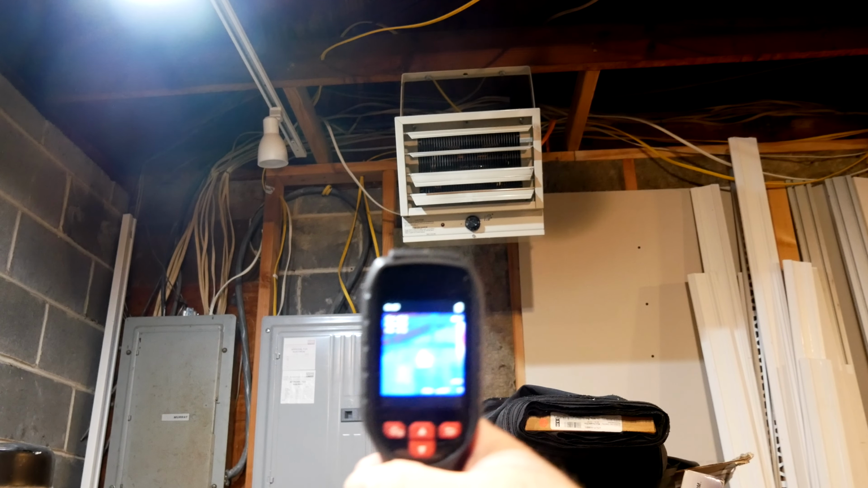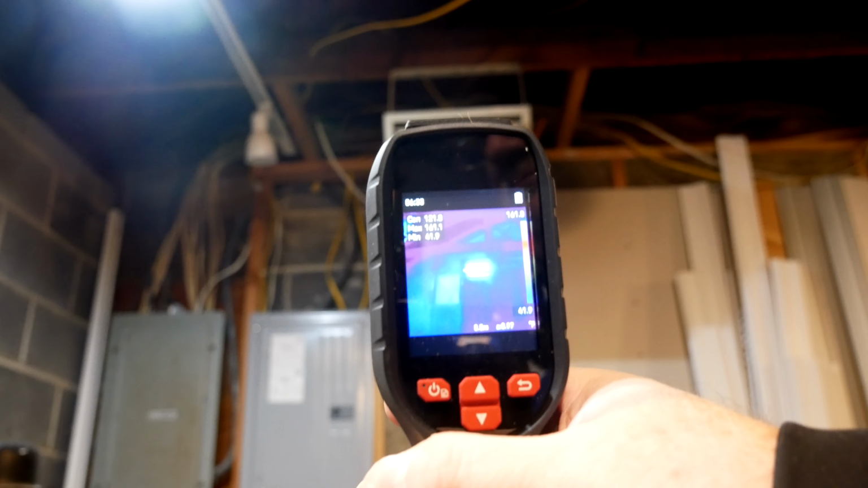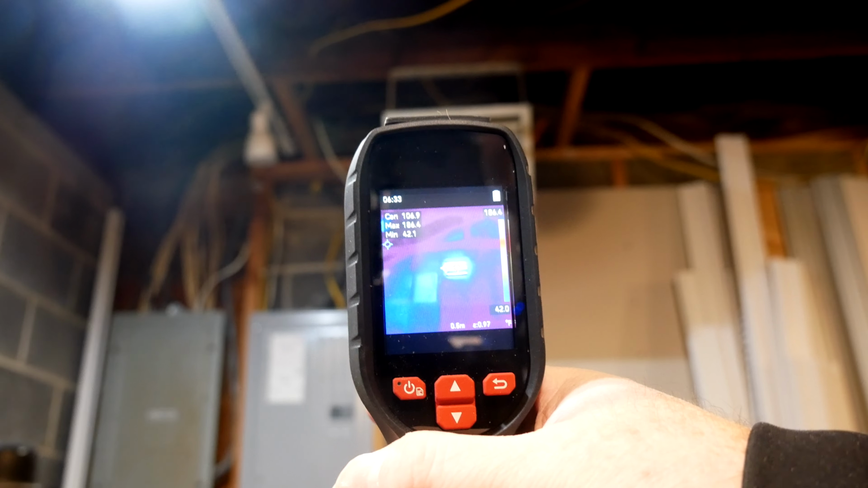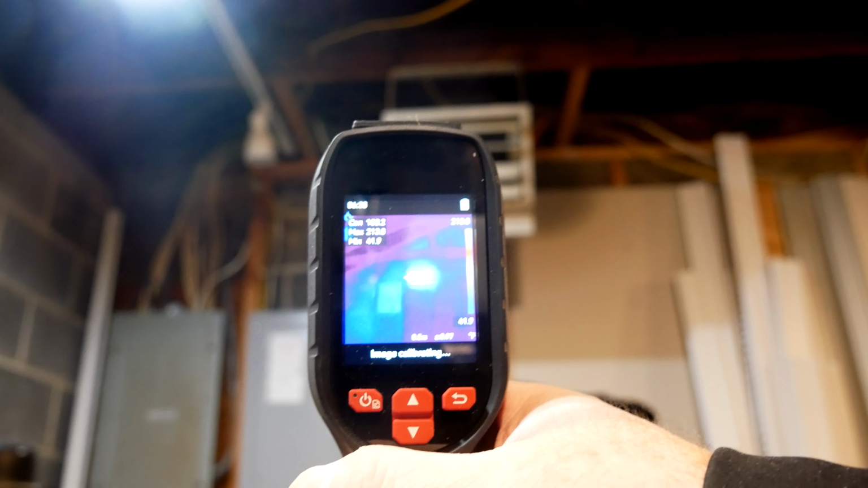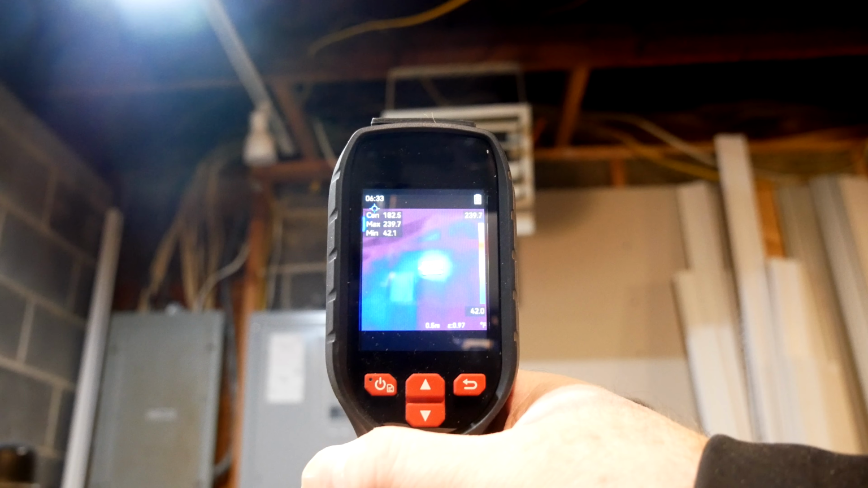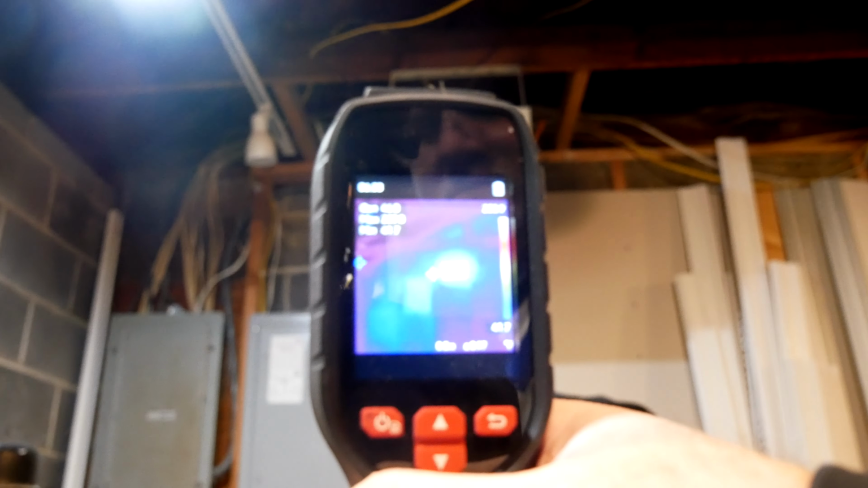There we go. Now we're cooking. So you can see that red spot right there. That's the heat there. And the fan will kick on in a moment.